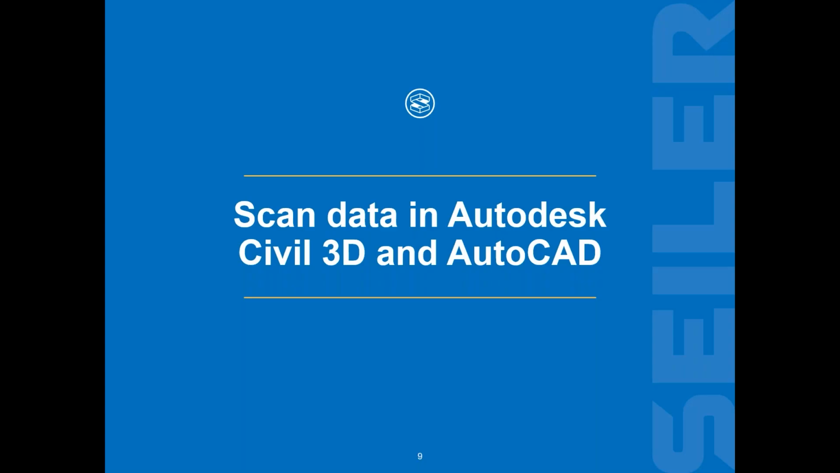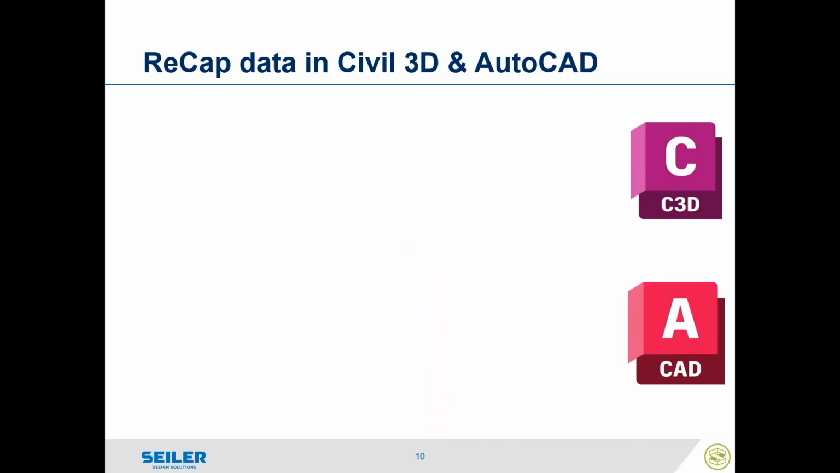That was visualization editing. So now we're going to talk about scan data in Autodesk Civil 3D and AutoCAD. So I've gone through ReCap. I've clipped out the data I wanted. I want to go ahead and bring that data in. So I can import that ReCap scan directly into Civil 3D or plain AutoCAD or any of the AutoCAD vertical systems.